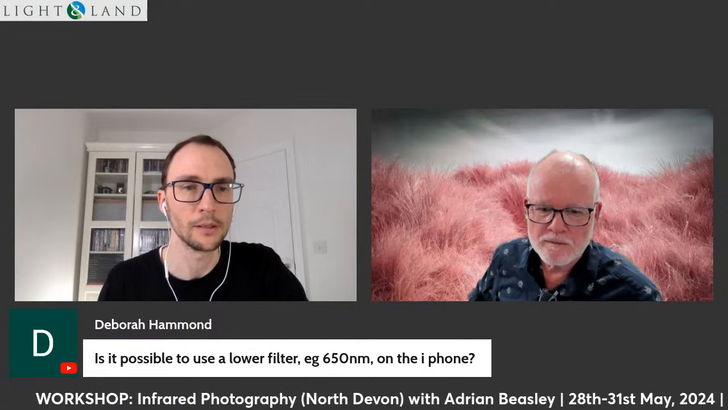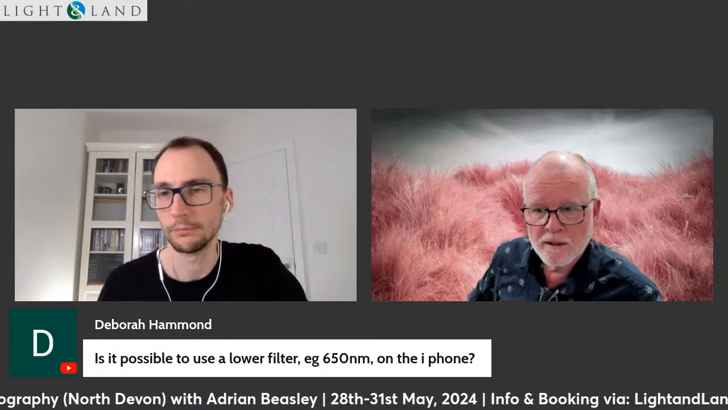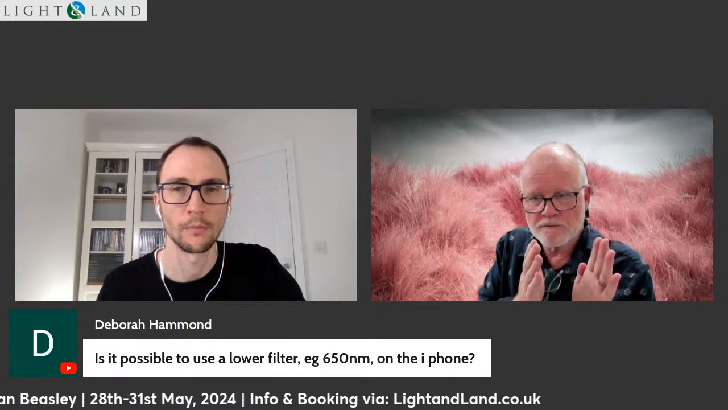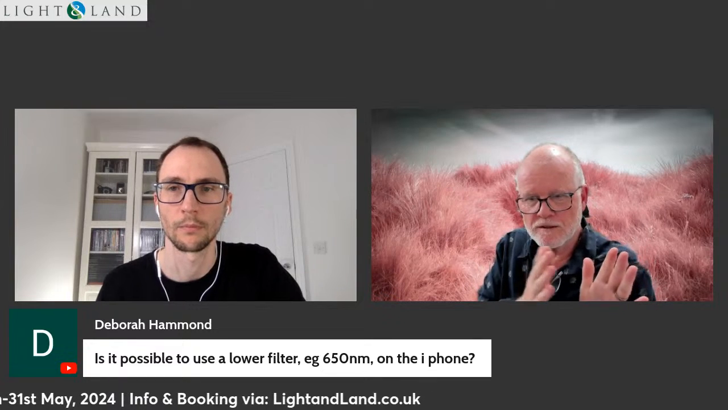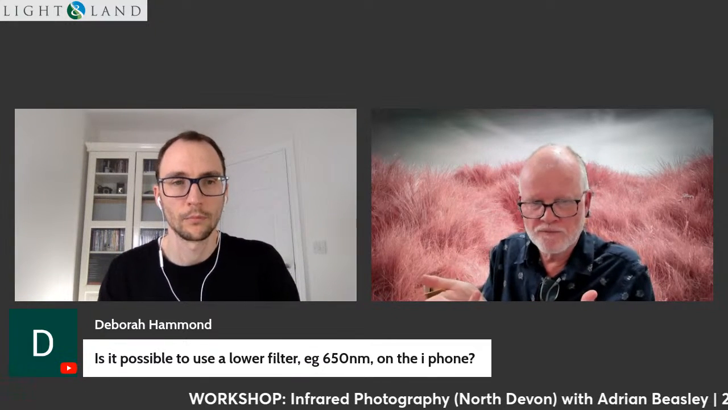Cool. Deborah asks, is it possible to use a lower filter on the iPhone? So a 650. If you think about it, our vision goes from about 420 to 700 or so. So 650 is actually encroaching on the red part of the visible spectrum. So you're including genuine red alongside the infrared.